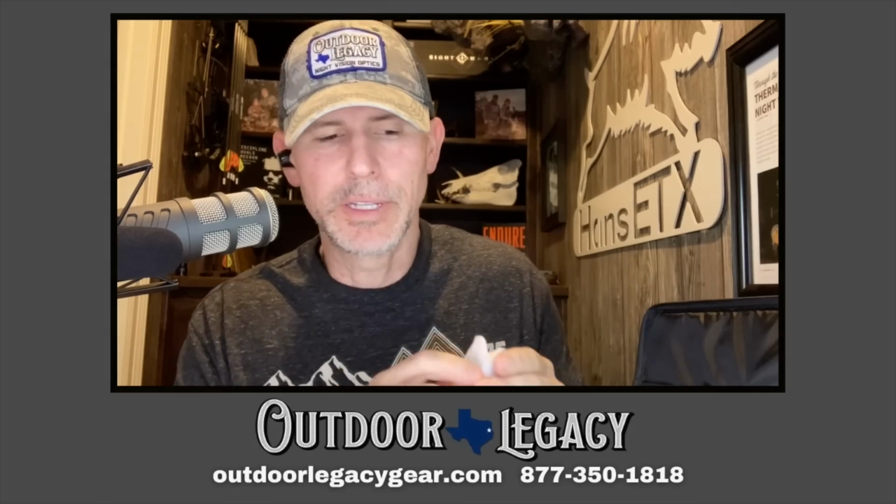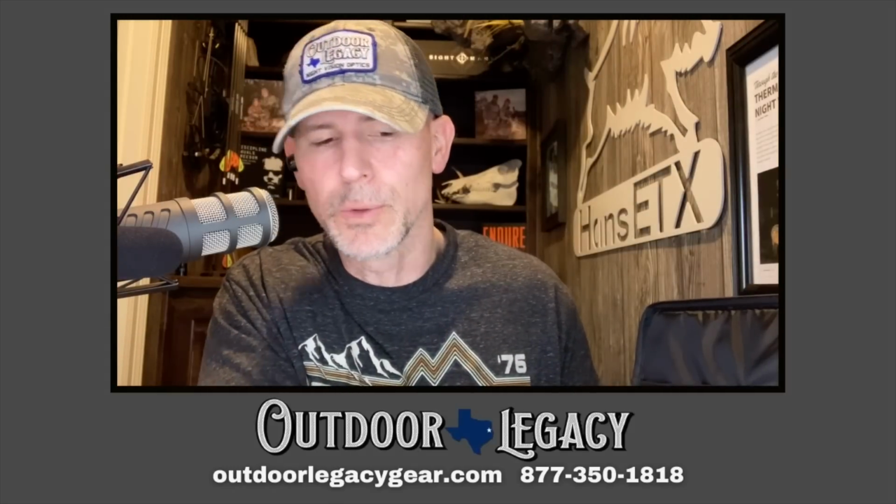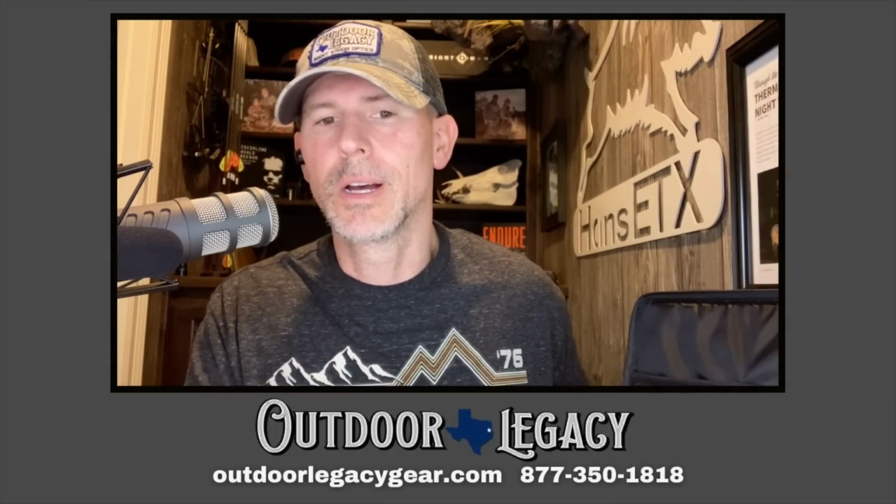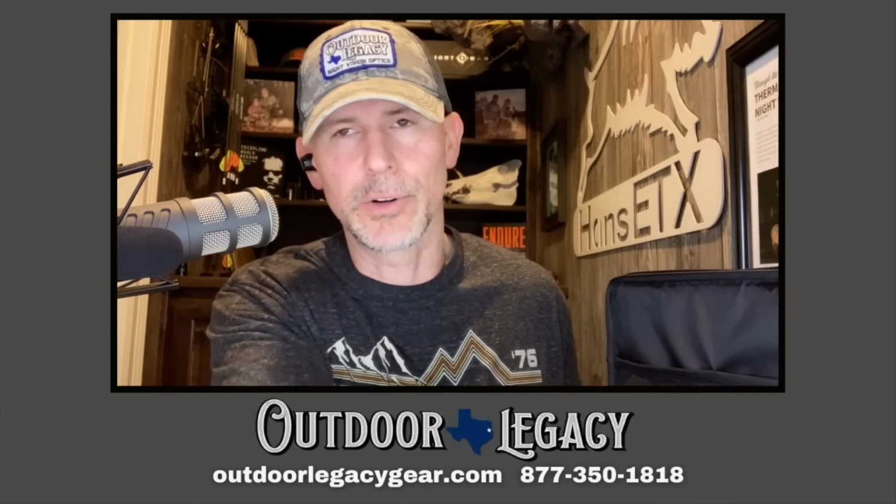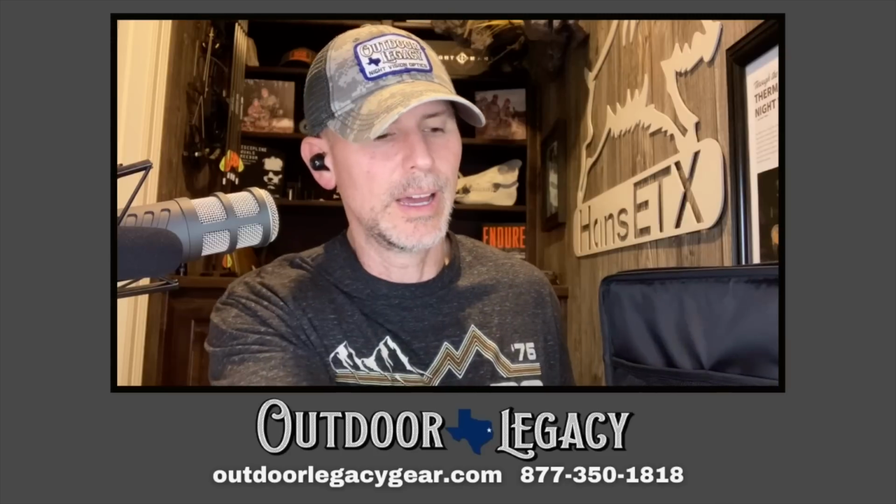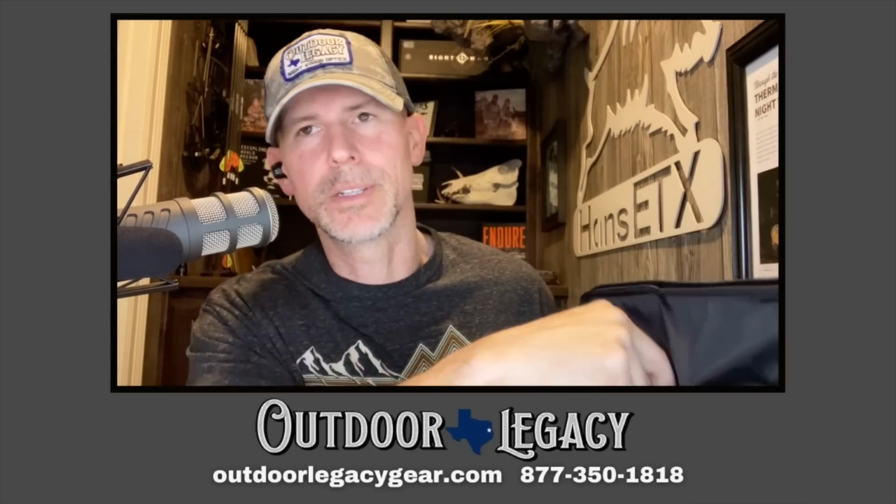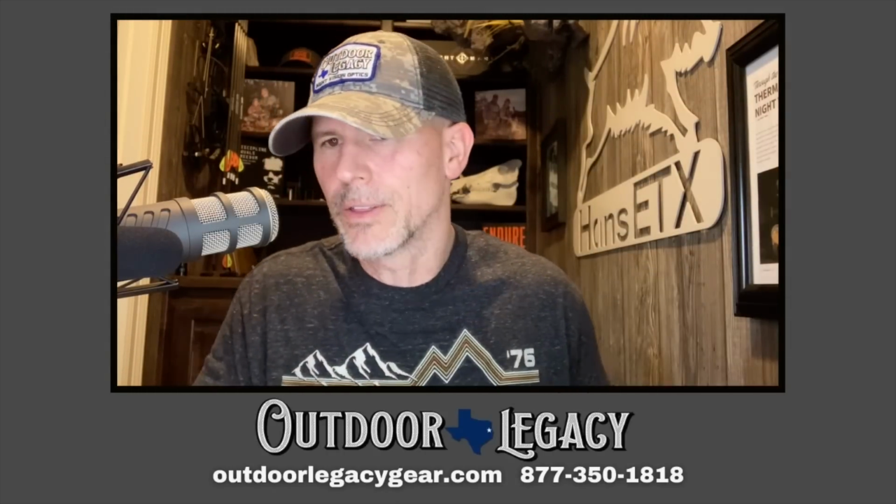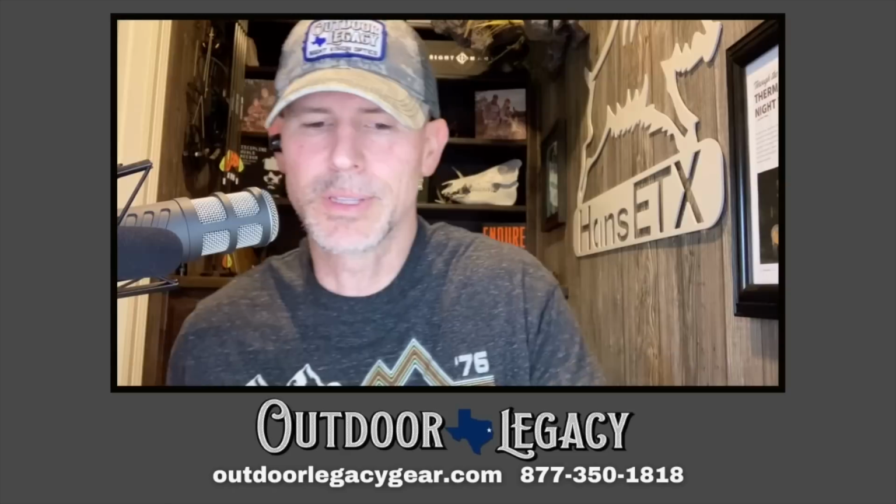So you can stick that battery in the base, plug it into the wall with the wall charger, or you can plug the entire scope into the wall charger and just plug and charge both batteries, internal and external, together. It also comes with some cool little thermal targets to set up to make it easier to sight in. So it does come with a handful of those, and a cleaning cloth. So let's get on to the walk around.